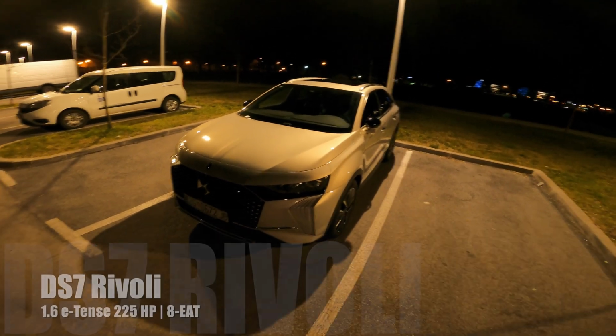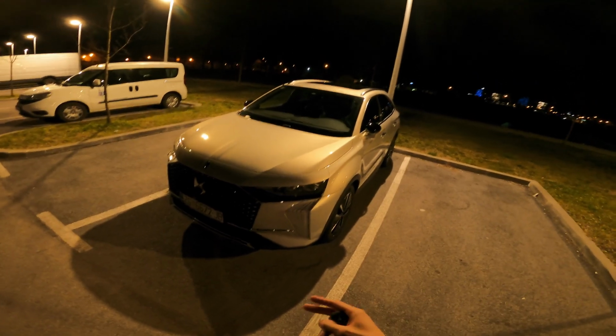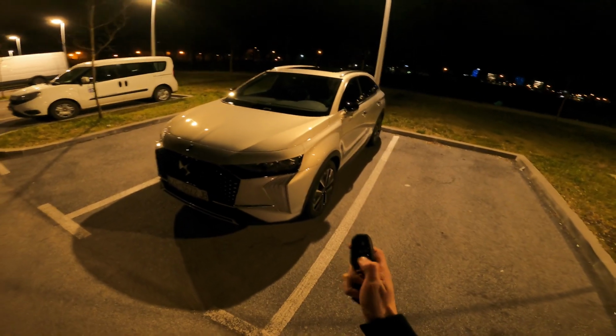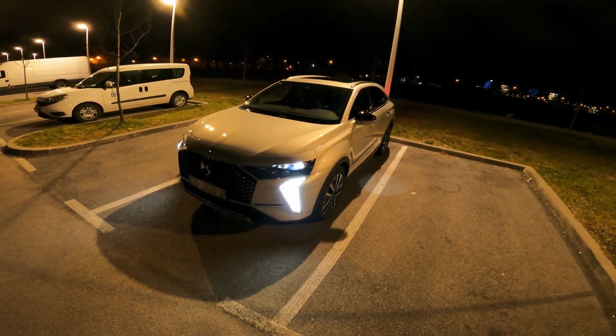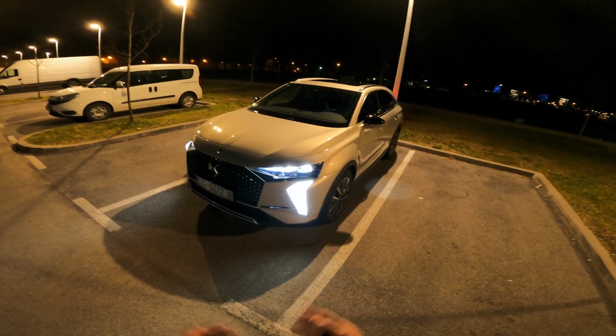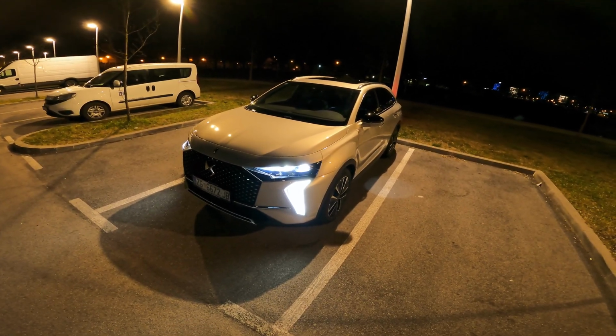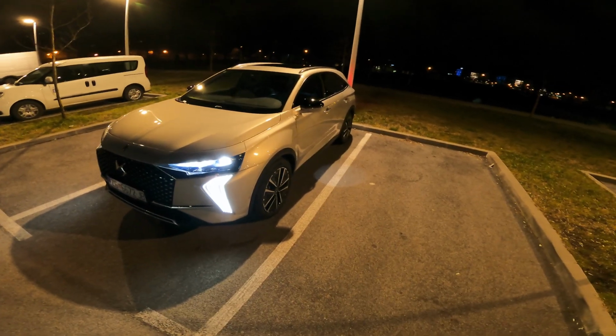In front of us is the new DS7. It's a facelift of the DS7 Cross. So let's unlock it. You can see the beautiful looking daytime running lights that are redesigned, and you have the main pixel LED headlights. Now we also have little puddle lights on the side.